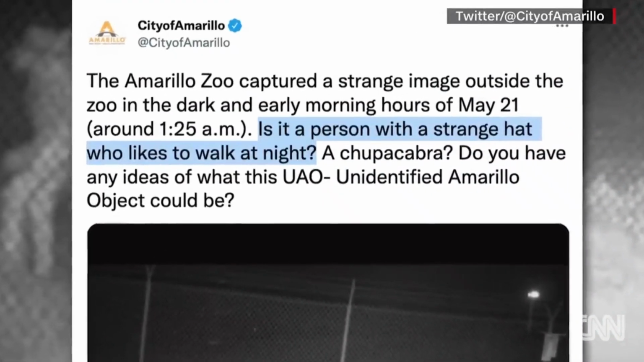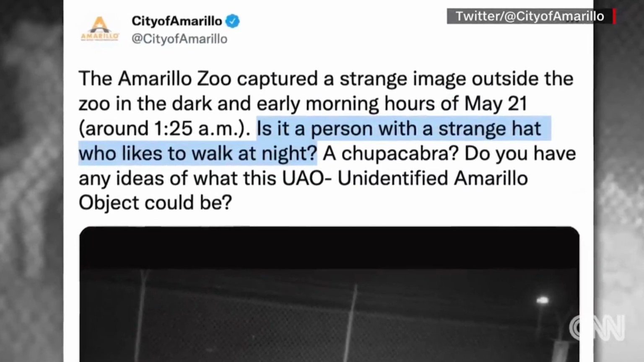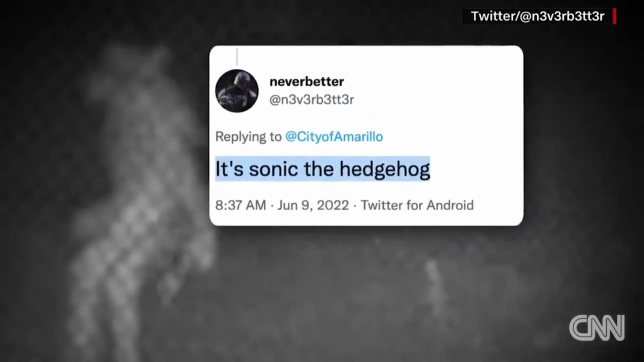The city of Amarillo released a picture that looked like it showed a hairy person hiding in the dark outside the Amarillo Zoo's fence. At 1:25 a.m. on May 21st, a motion-activated camera told zoo staff that the picture had been taken. So, what do you think of someone who likes to walk at night and wears a weird hat? Is it a chupacabra? What could this unidentified Amarillo object be? Or is it a big coyote that's standing on its back legs?